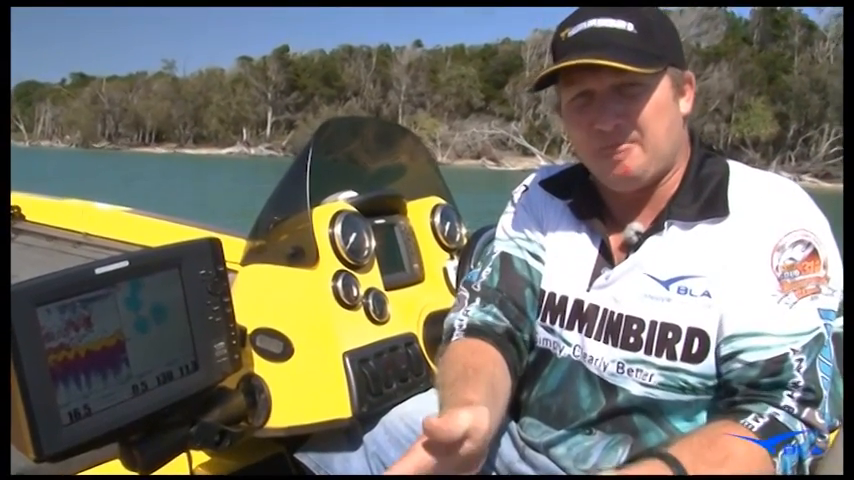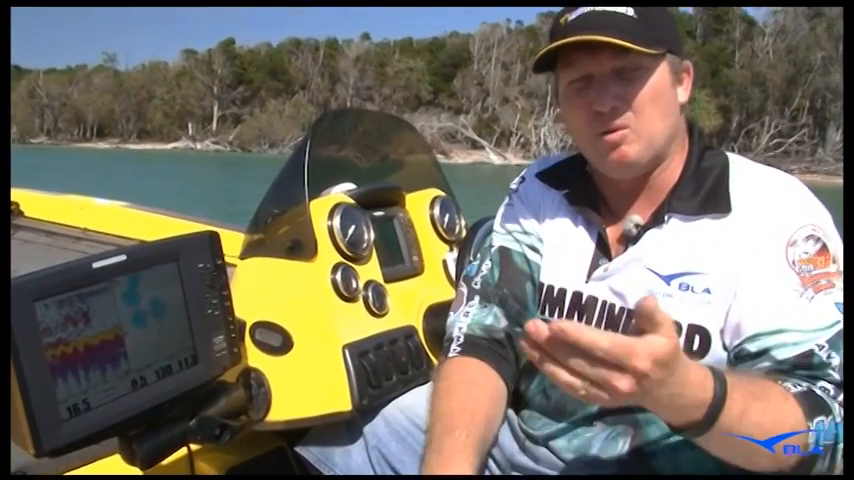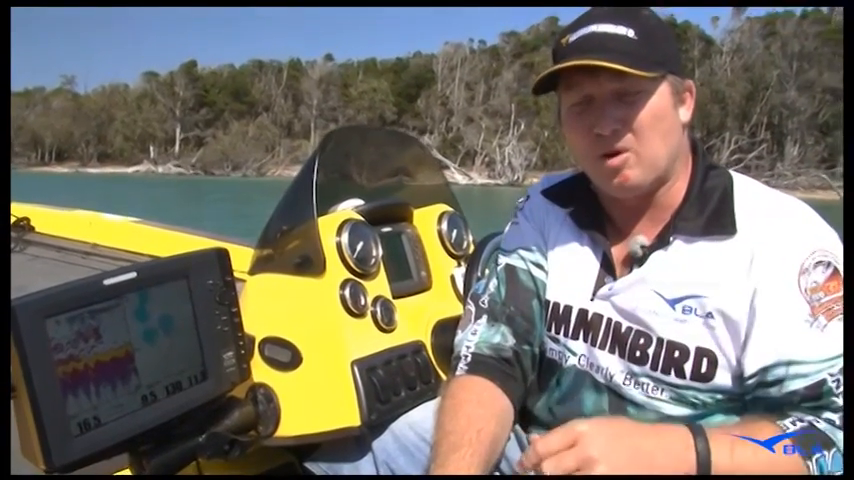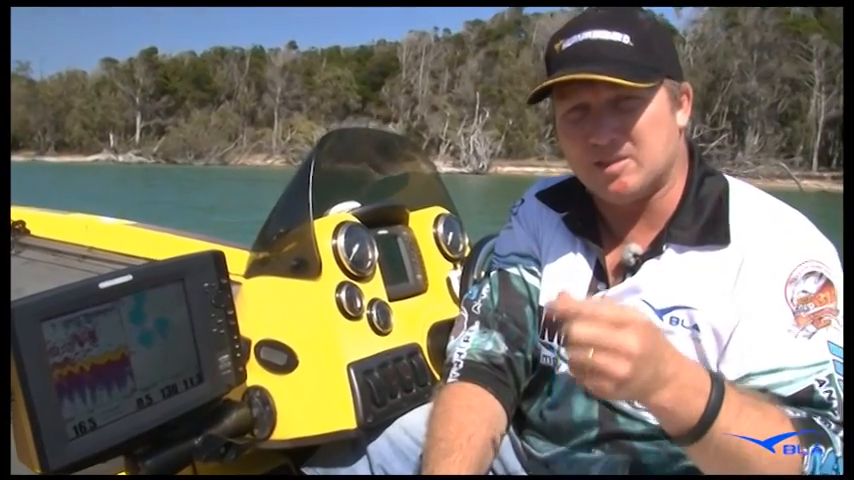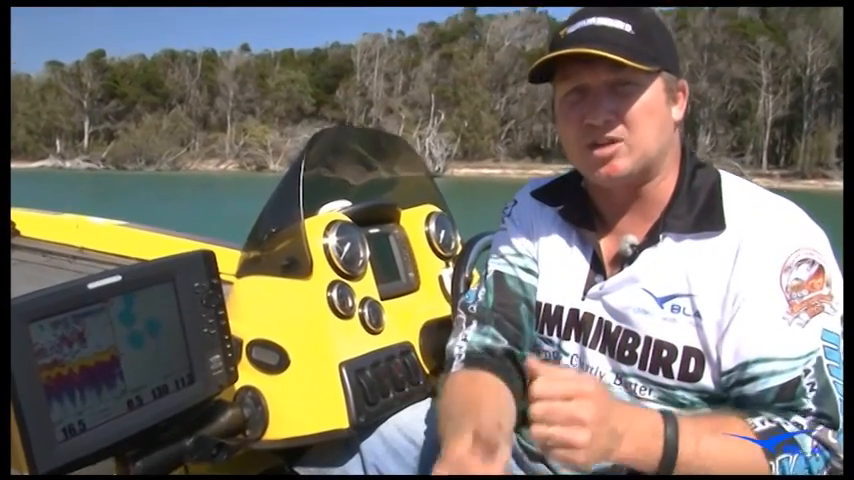With the down imaging, because it's a really narrow beam, you're actually going to get a 3D view of the bottom. So if it's a rock there, you're going to see a rock, fish off the rock. And the great thing about that high frequency beam with a real narrow beam is being able to separate fish from structure really easily.